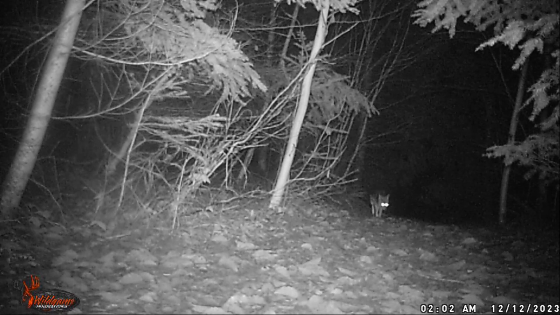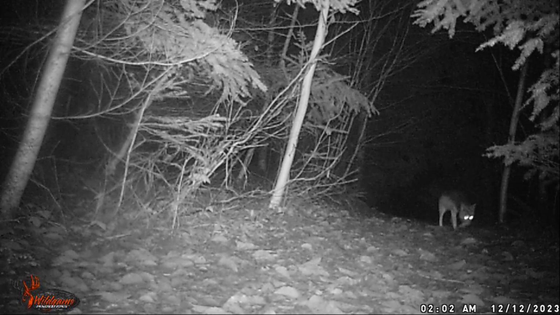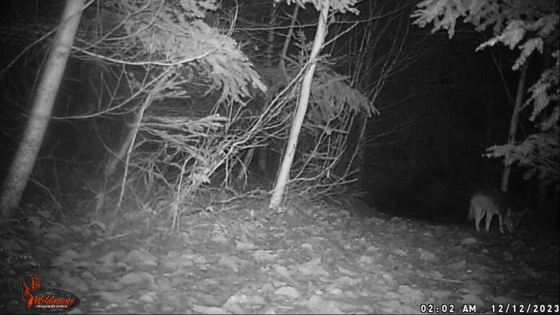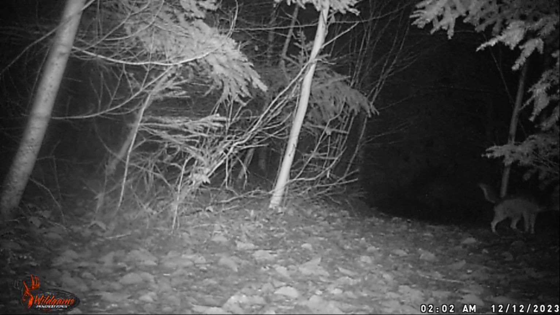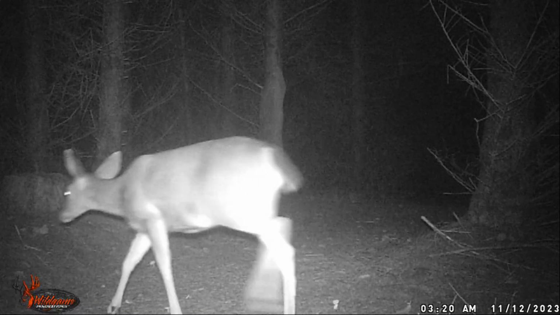That coyote looks a little bit young. Just sniffing around, looking for food, you know. Hungry, hungry, hungry all the time. And I do tend to throw scraps of food up there just to kind of give them a little nibble. Oh, here we go. Now we're switching over to deer.